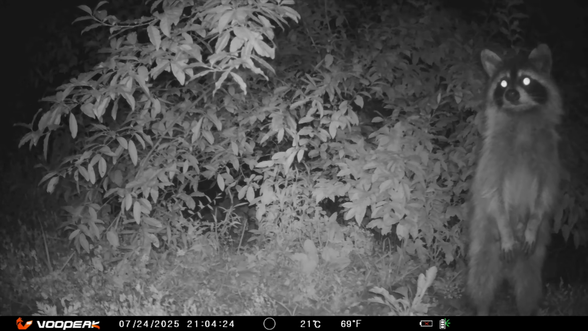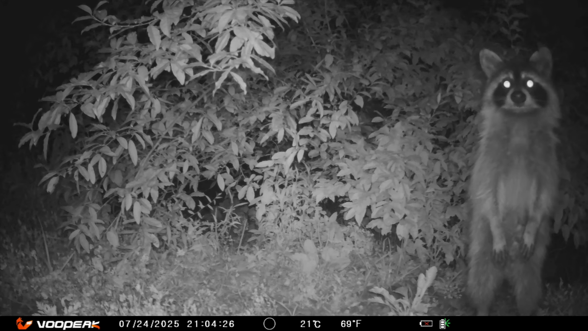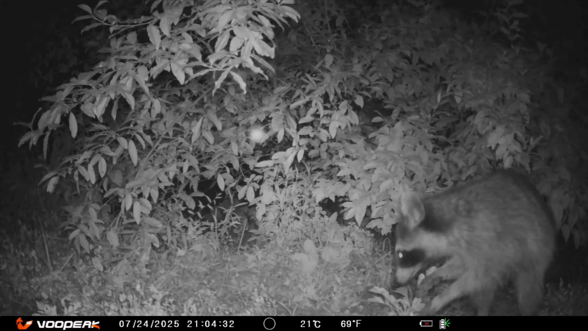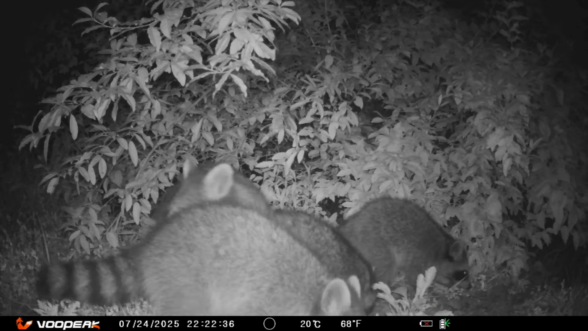Standing at attention, listening and watching. But for what? Something has given it cause for concern. Some of the raccoon family is back to eat. The camera must need just a little bit of adjusting. There, much better.